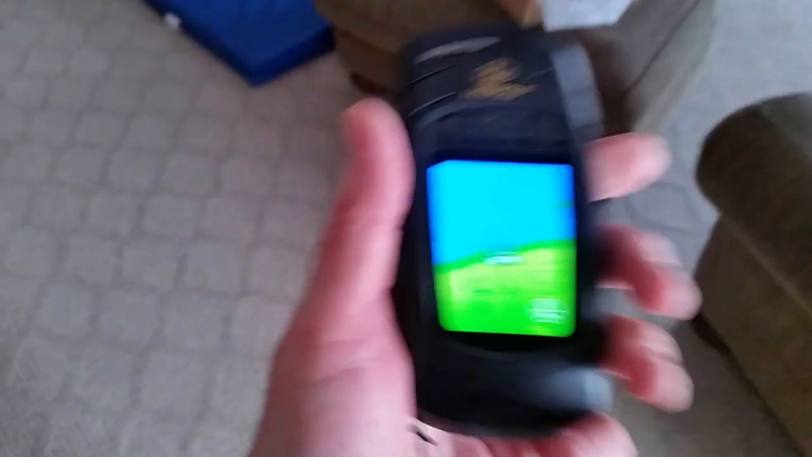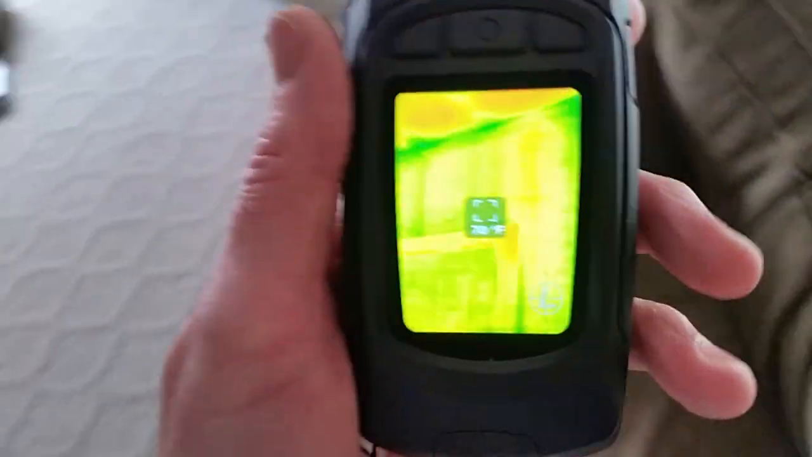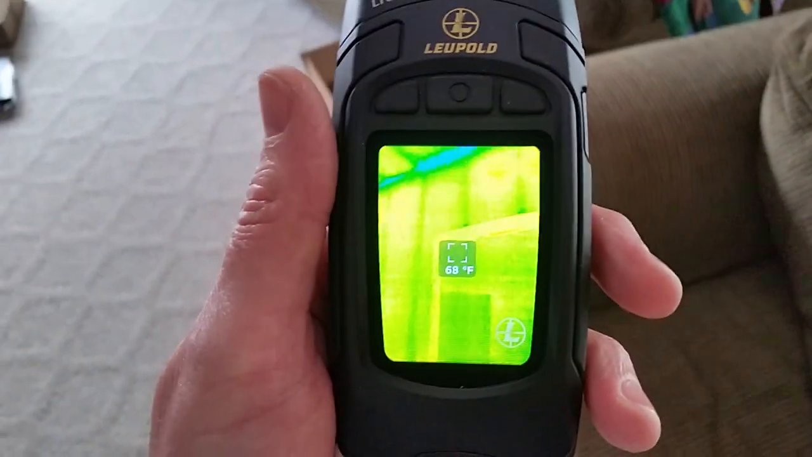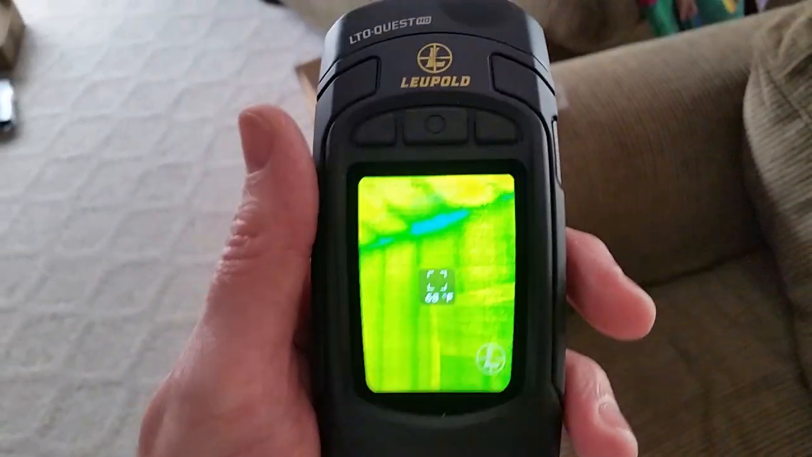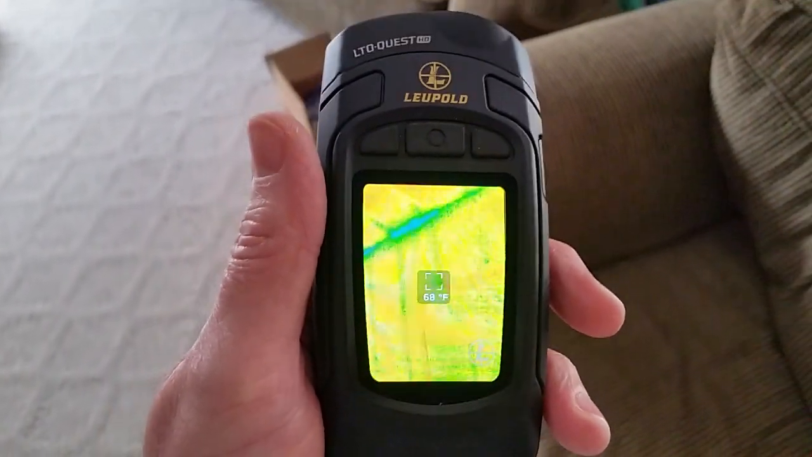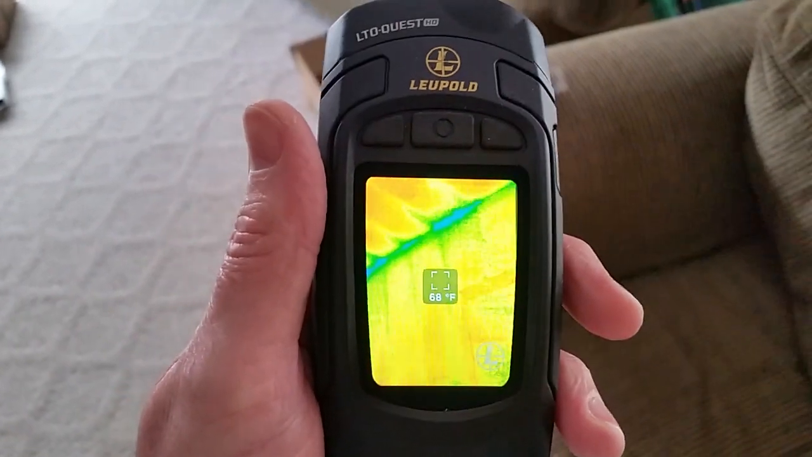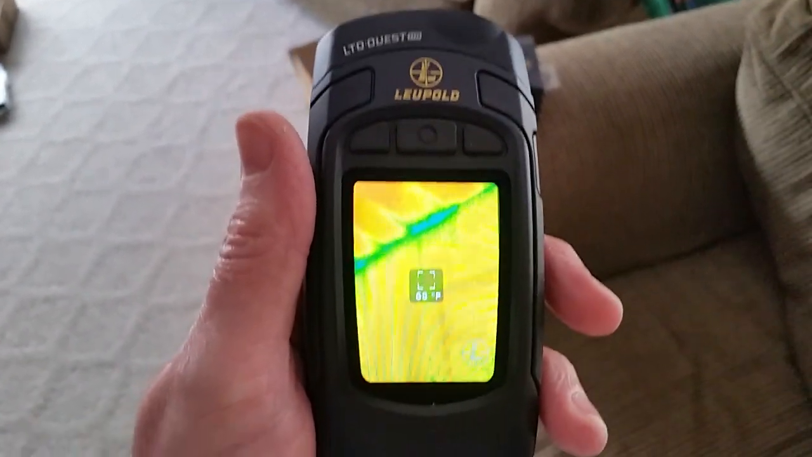So what are the preparedness and survival uses for it? I can think of a million things, and would just love to hear everybody else's input too. What else can you think of? I'm thinking the obvious stuff: finding game, tracking game after you've shot something, using it for household uses like what we talked about, checking for insulating properties, where your doors and windows might be leaking.